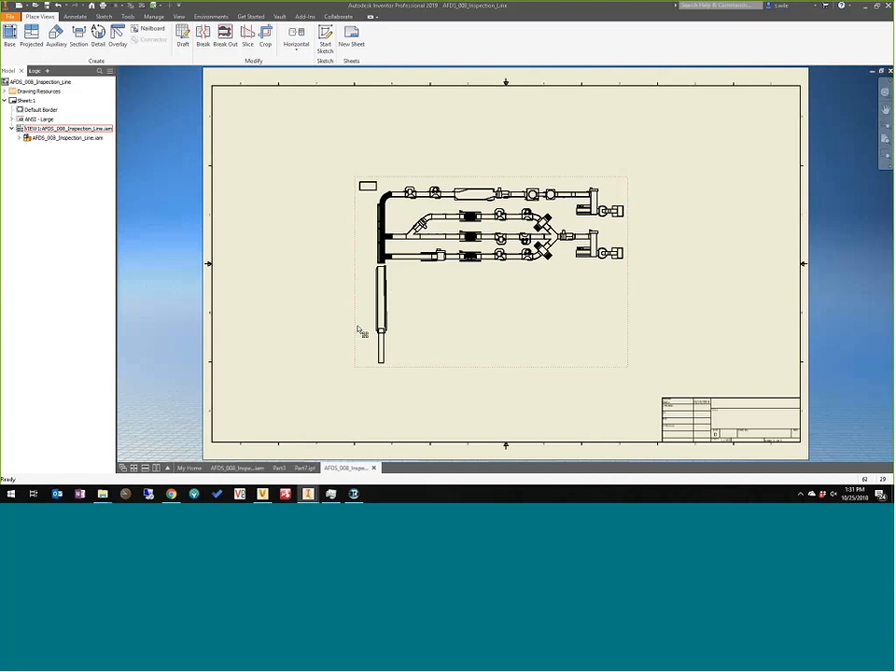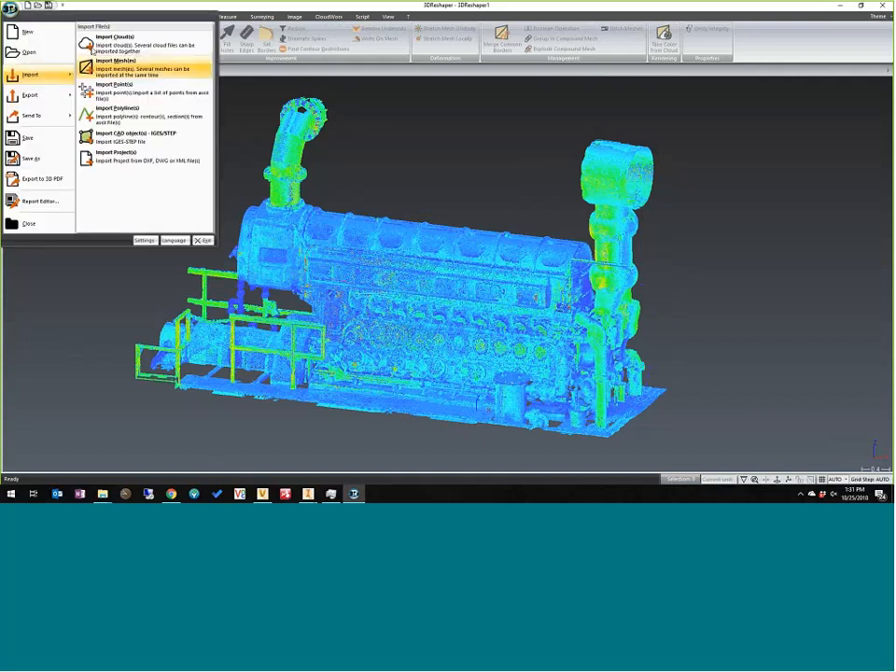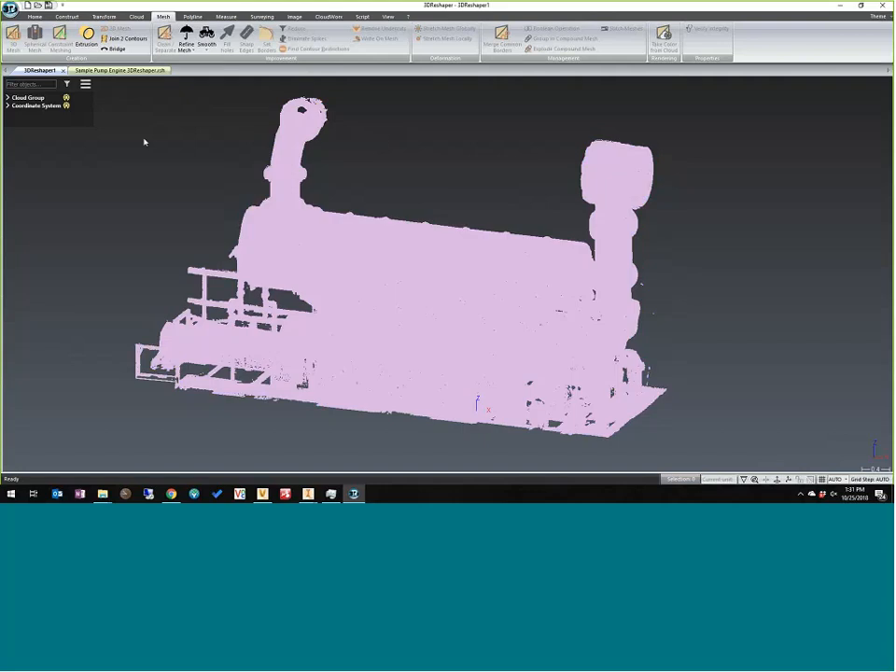So 2 weeks ago, I was introduced to a piece of software that we sell that I was just unaware of, called 3D Reshaper. So this is 3D Reshaper. This is the point cloud of that engine. It's been brought in already. You just import a cloud into 3D Reshaper and select the cloud and say that you want to convert it to a mesh. Now, again, I've probably spent 8 hours in this piece of software.